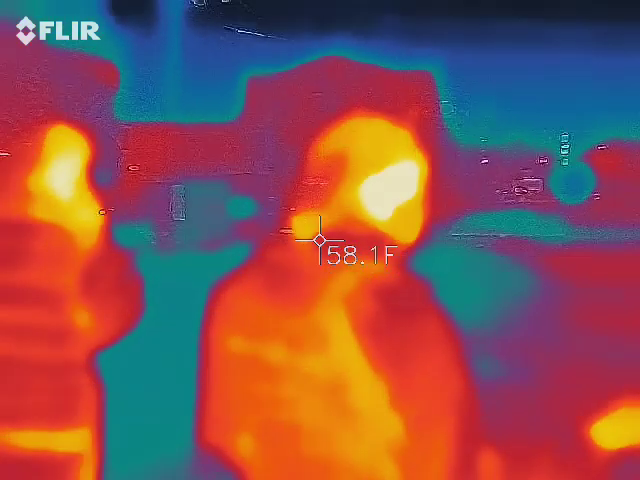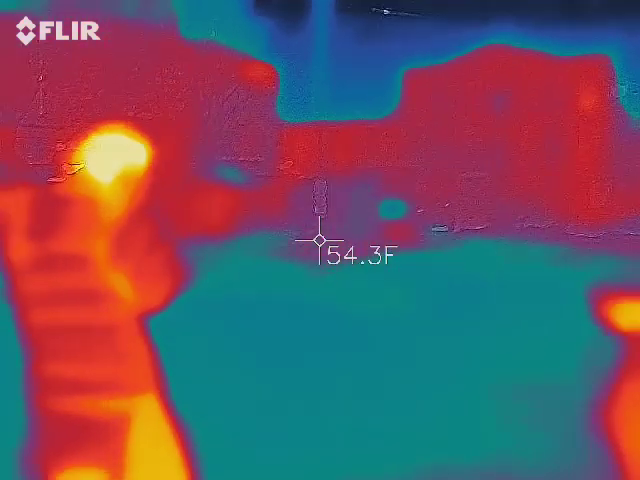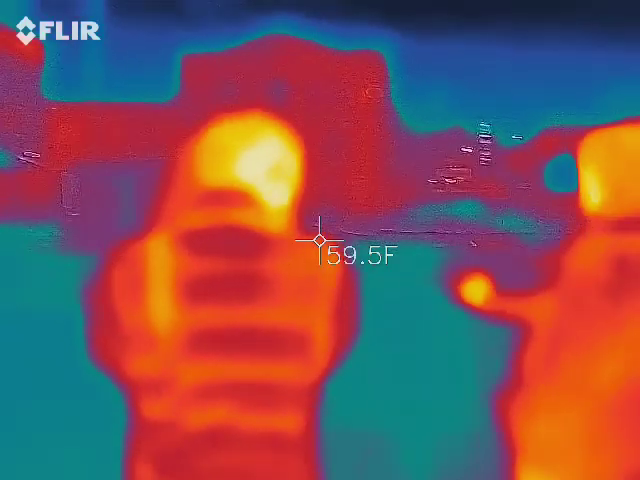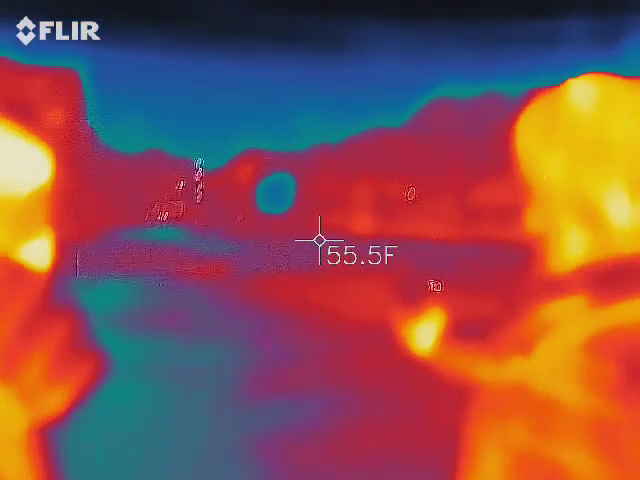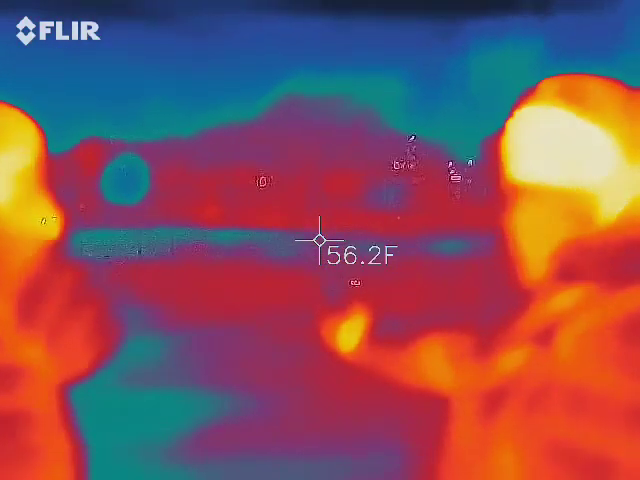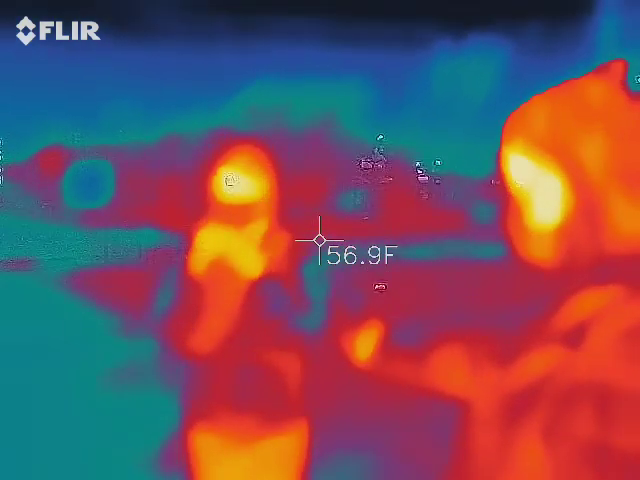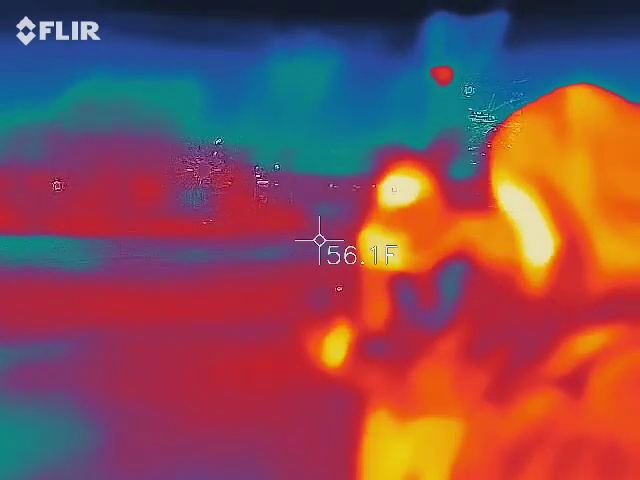What happened to your house? I'm not seeing anything anymore. Did it go up and then? Ooh, whoa! It's really cold over here. Does it look blue? What'd you say? It feels like it's not cold over here. I don't see anything out of the ordinary in terms of temperature-wise.